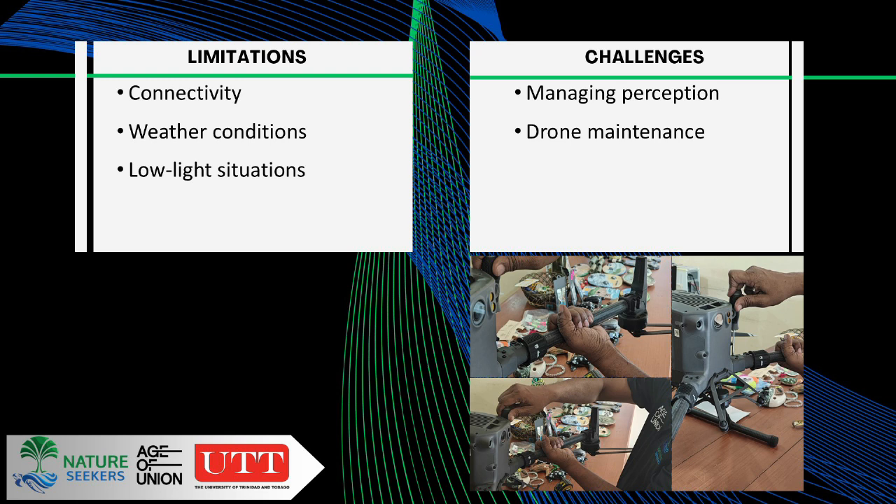And the weather conditions were also an issue, and I guess this is the same with drones in general. There was an IP43 rating, I think, which suggests that the drone could take a little bit of wetting, spray and a little bit of rain for up to 3 minutes. We did not test that. Once we figured out that rain was probably going to fall, or there was a forecast of rain, we would cancel the flights for that night and just conduct our regular patrols. And the low light situations.